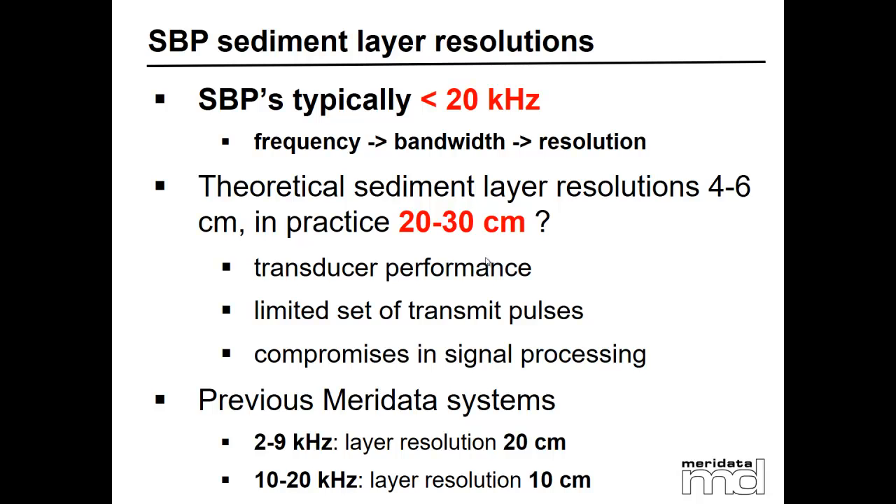But the previous system from Meridata, as IPT has, and some other companies and universities in Brazil, is a dual CHIRP. It is 2 to 10 kilohertz, which gives you resolution around 20 centimeters, and the other one is 10 to 20 kilohertz, with layer resolution about 10 centimeters.